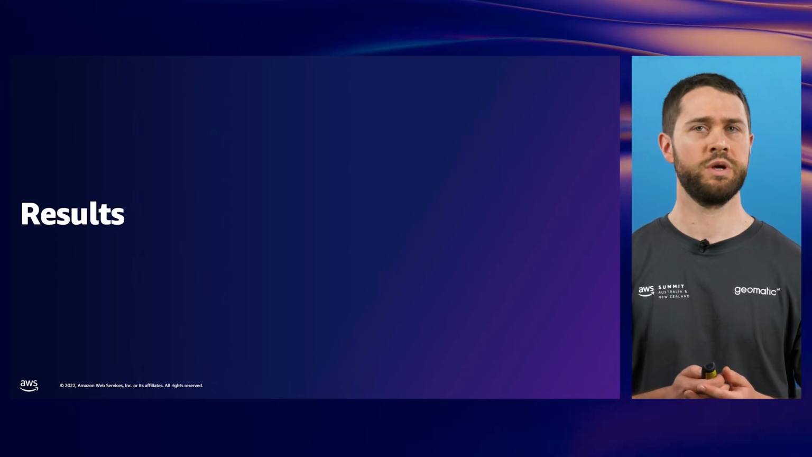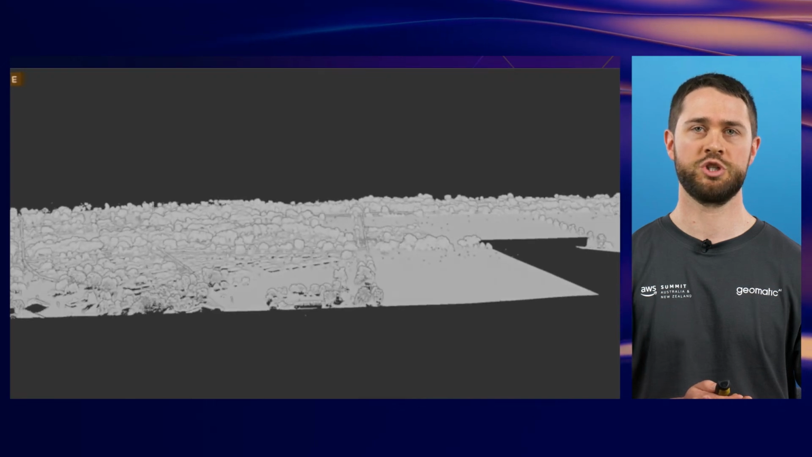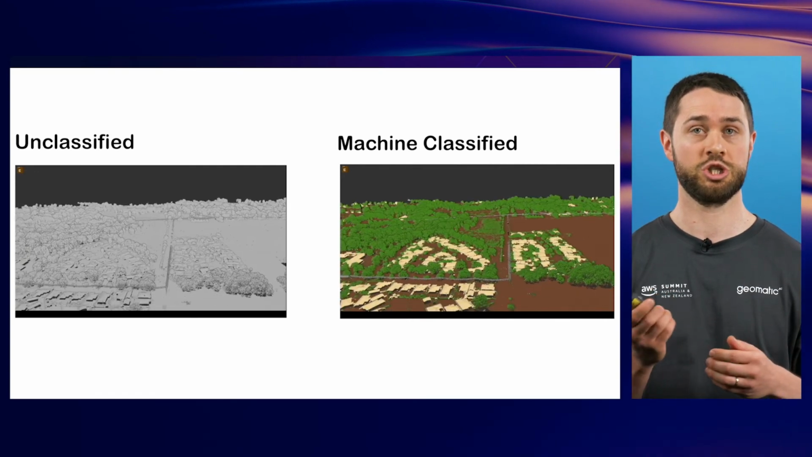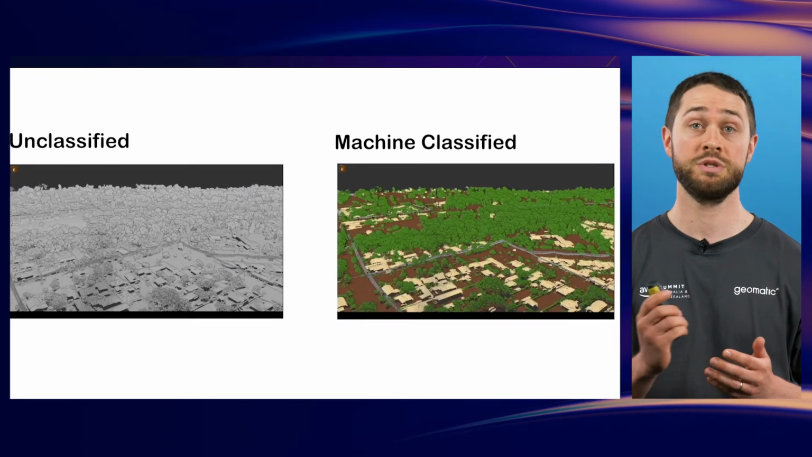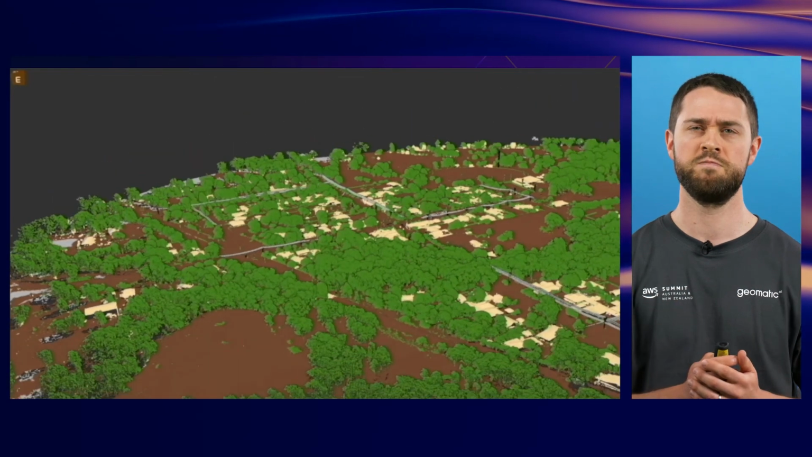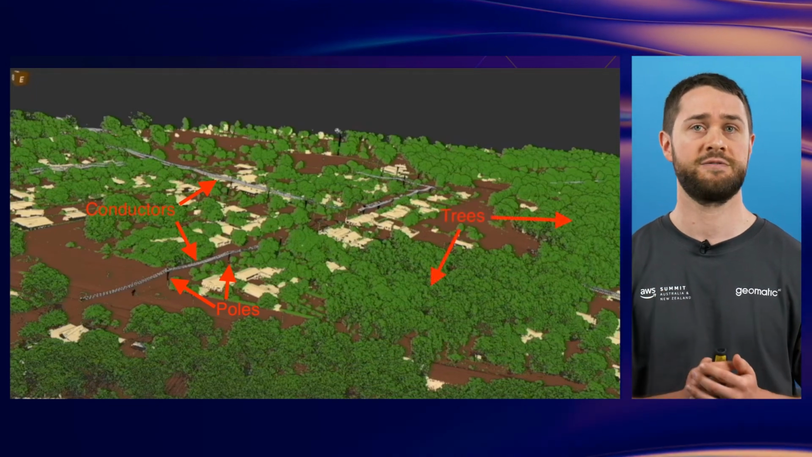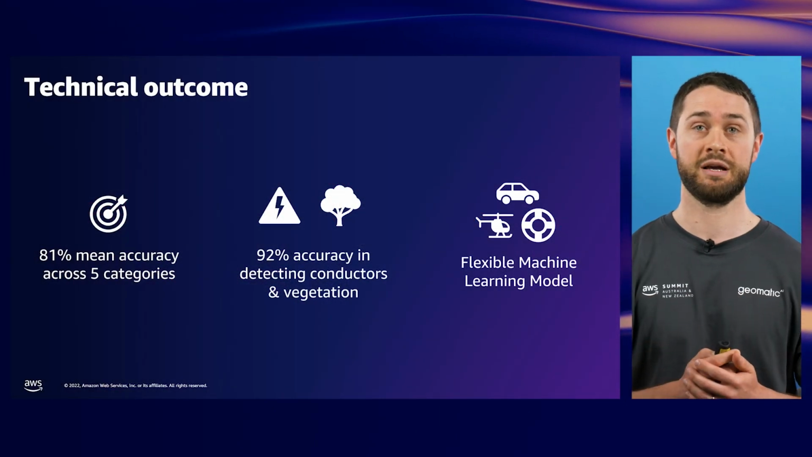So, what results did we achieve with our ML project? You can see in this video the results of the machine learning classification model. You can see the unclassified point cloud on the left, and on the right, the same point cloud that's been classified using machine learning. This is a single large file of over 38 million points, and it was inferenced using a model that was trained with a completely different dataset captured from a different region. We're really happy with these results. You can see how buildings, trees, and most importantly, the network assets are all distinctly classified, ready for analysis and reporting.